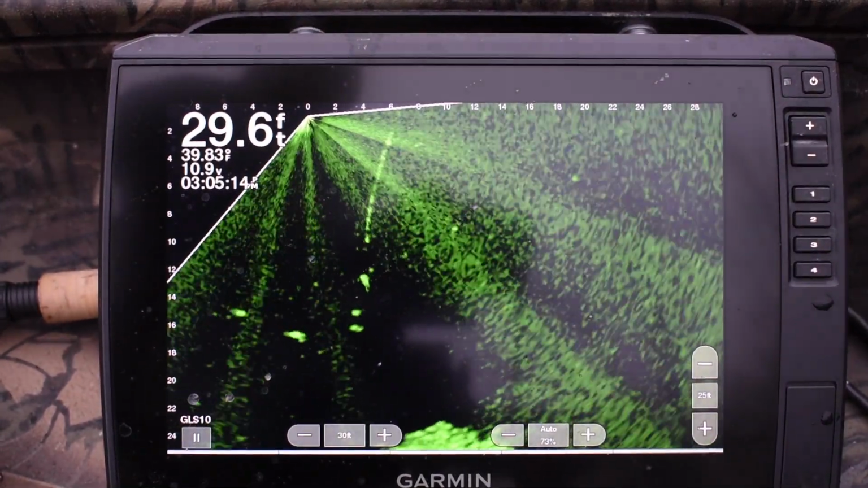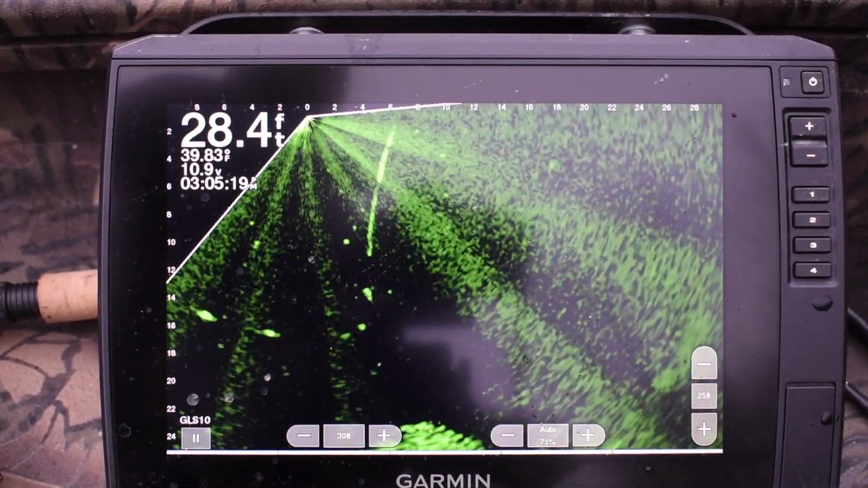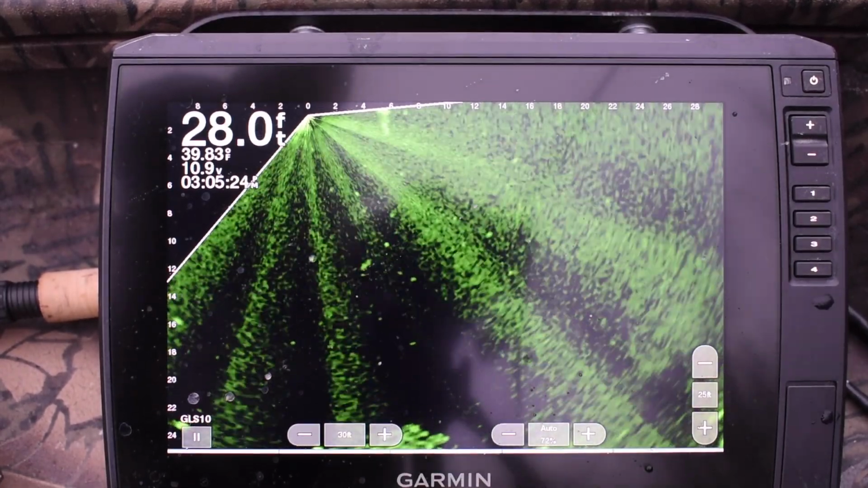If you keep the bait, don't bring the bait under them, but if you keep it over their head, a lot of times as soon as you get it right over top of them, you can see it'll accelerate. Watch it. It'll just suck that bait in.